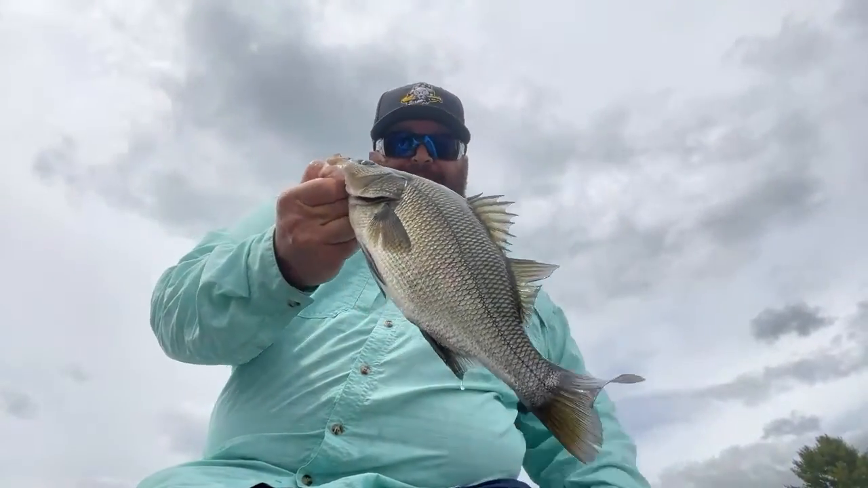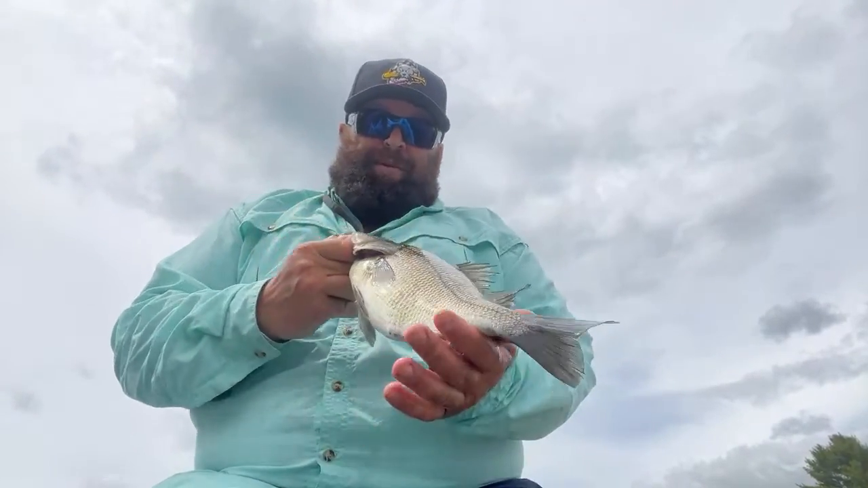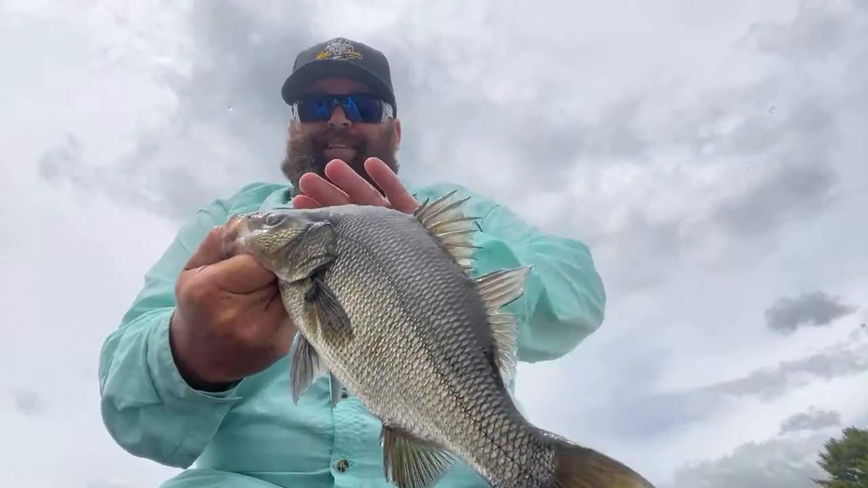They don't get a lot bigger than that. That is pretty big right there. And with a back like that, he's well over 2 pounds. I could weigh him, but that's a really nice humpback white perch. And they get that big humpback on them once they get to a certain length.